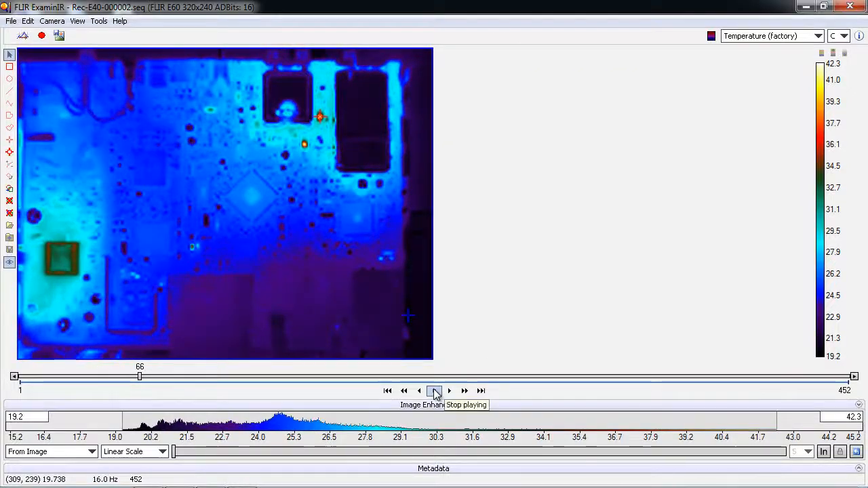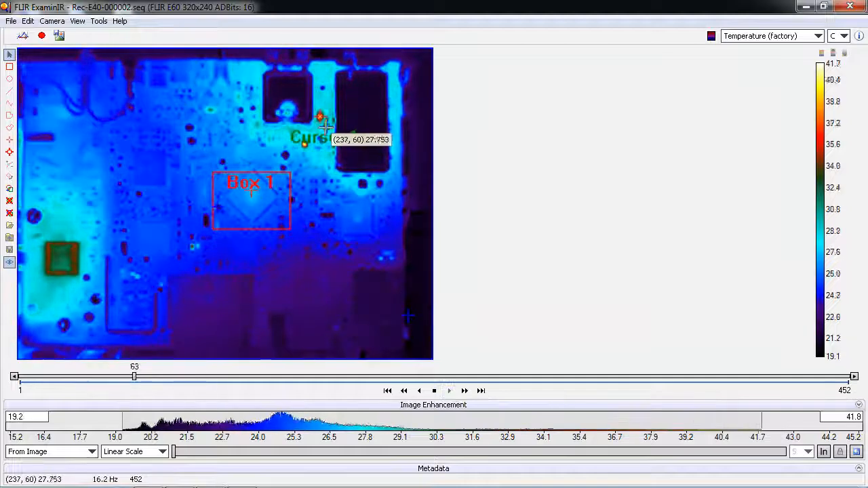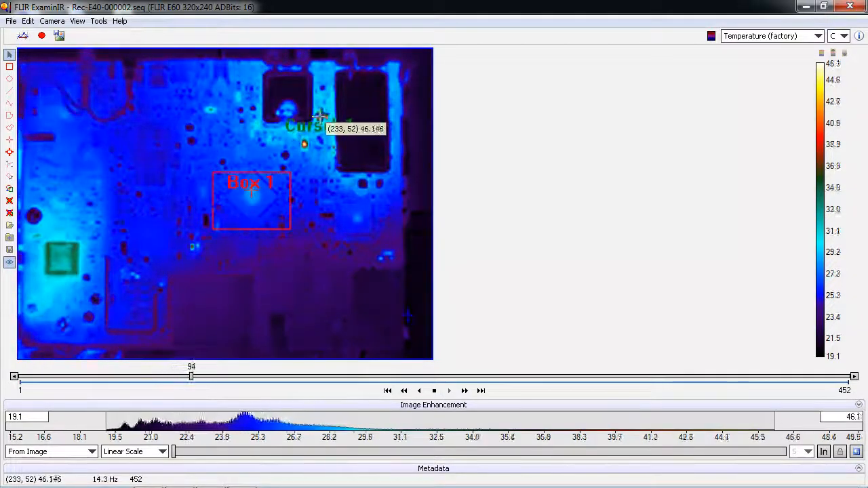So I can play forwards, fast forwards, backwards, fast backwards. Let's jump to the beginning of the data and add some analysis tools, and then we'll add some charts and graphs as well. We have two different analysis tools available to us. One is a box, so I'm going to draw a box around this circuit right here in the middle, this chip. And then I'm going to grab a cursor and I'm going to put that on one of these hot resistors up here and start playing through some of that data. I'll adjust that cursor slightly, make sure I'm on that hot resistor.